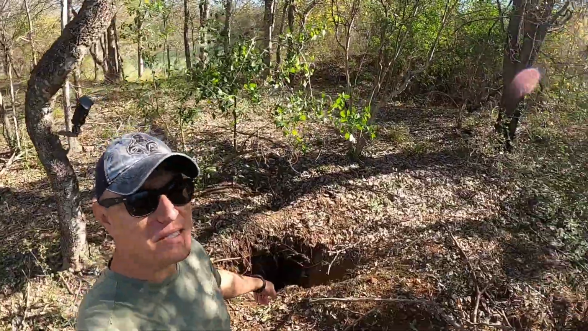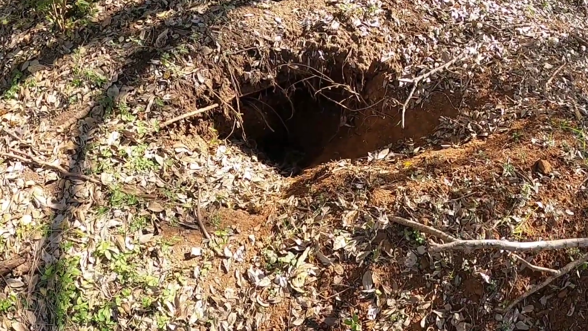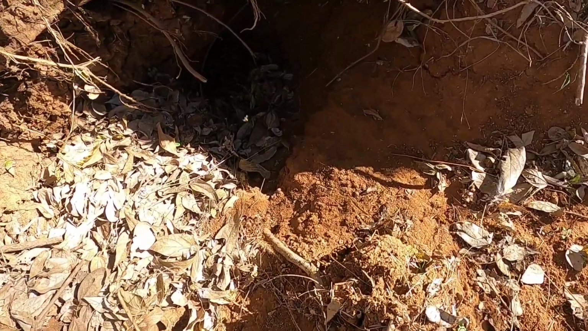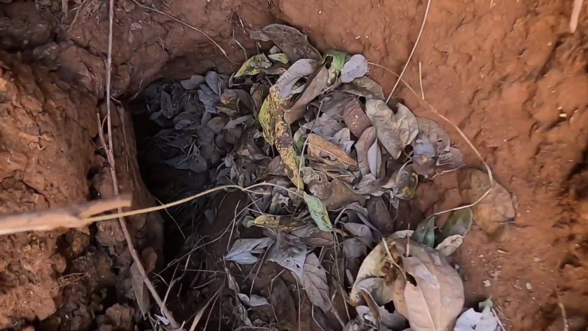So today we're going to be finding out what was living inside this hole. I'm going to go ahead and take the camera inside so that way you guys can see it. This time I have you guys on the GoPro. The last time I made the video, you were on my phone. And of course, I'm not going to put my phone in there, but I will stick the GoPro in there. So that way you guys can see, hopefully, if there is anything you can see in there.